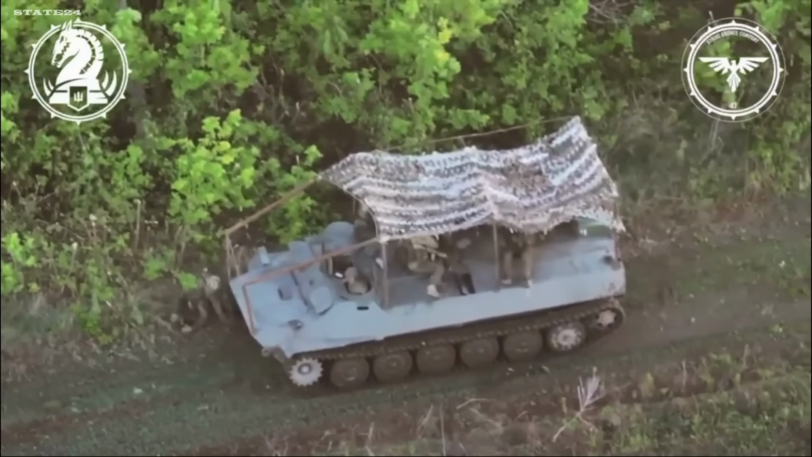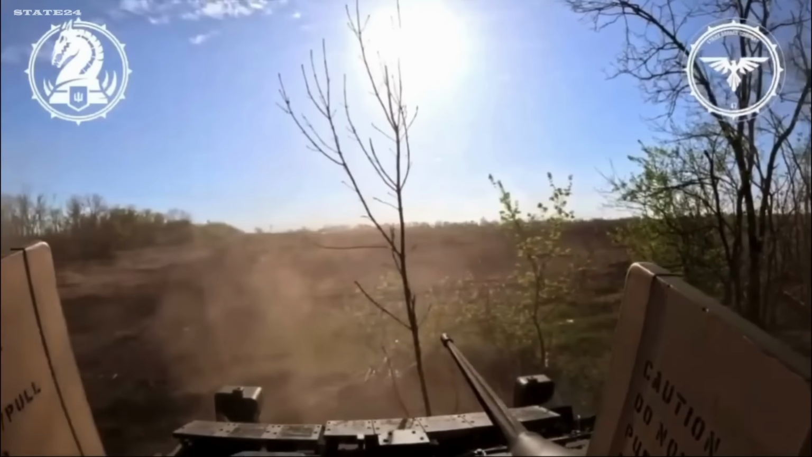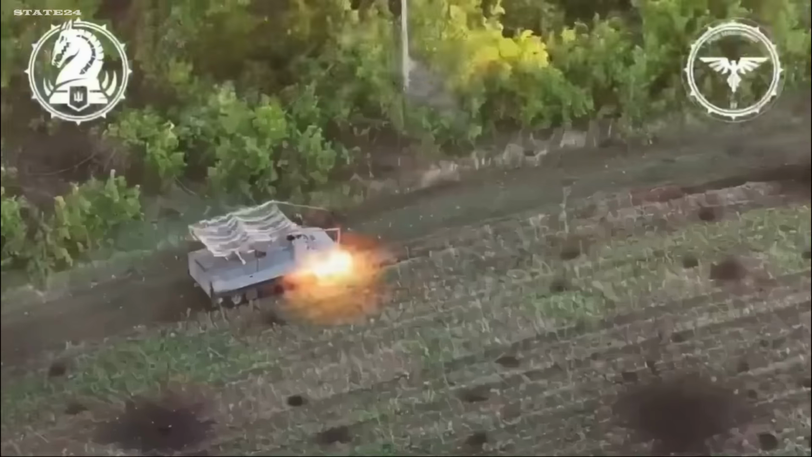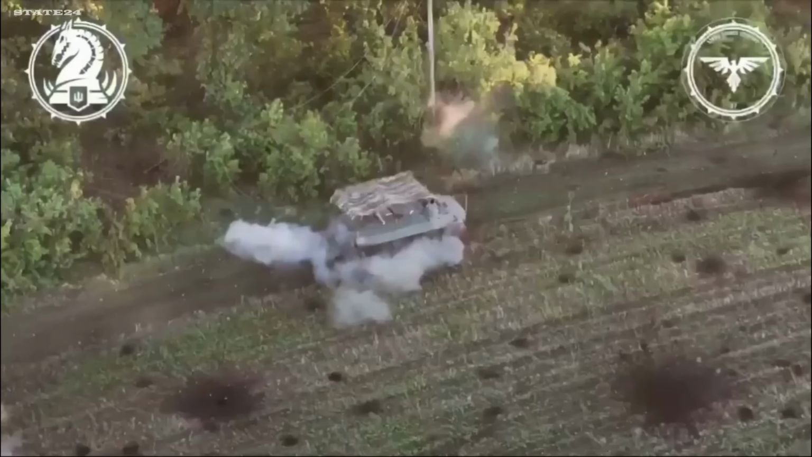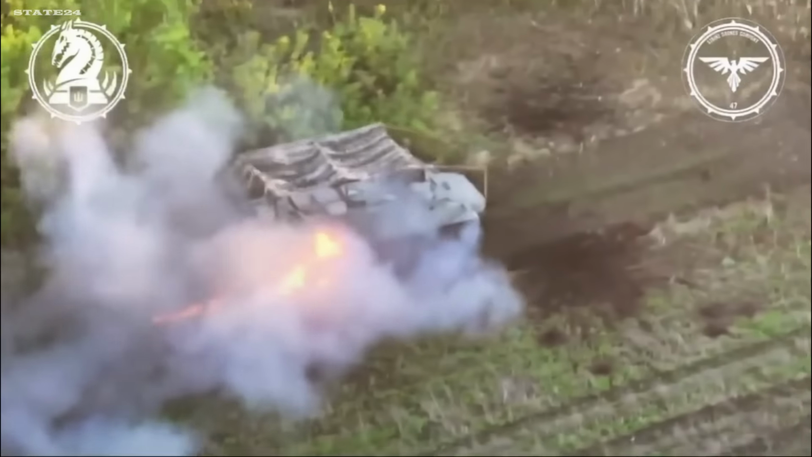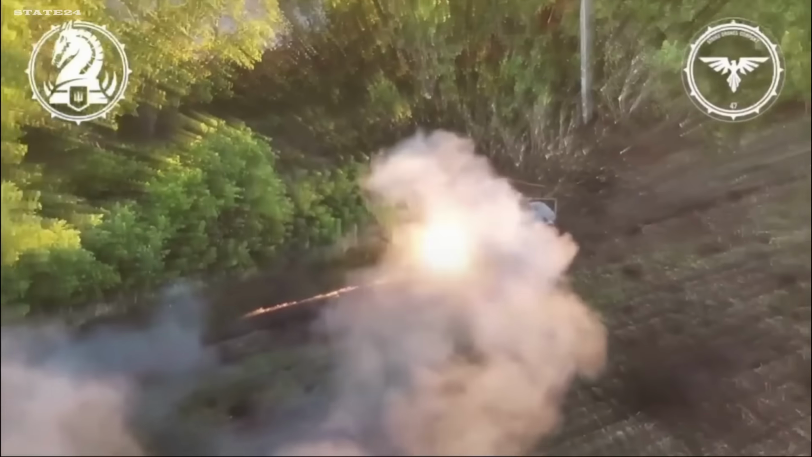This footage is older, but new details have just emerged showing the full engagement. A Russian MTLB, an armored personnel carrier, dropping off soldiers at a position. Then a Ukrainian Bradley fighting vehicle moves in. Its 25mm Bushmaster cannon opens fire, round after round, tearing into the MTLB's hull. The armor wasn't built to withstand this kind of sustained fire. Hit after hit, the vehicle takes everything the Bradley sends its way. By the end, it's completely disabled. One vehicle built for speed and transport. One built for this exact moment.